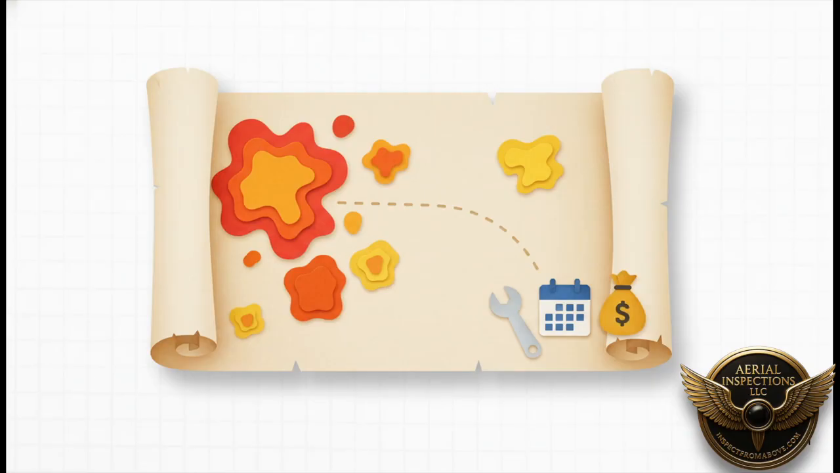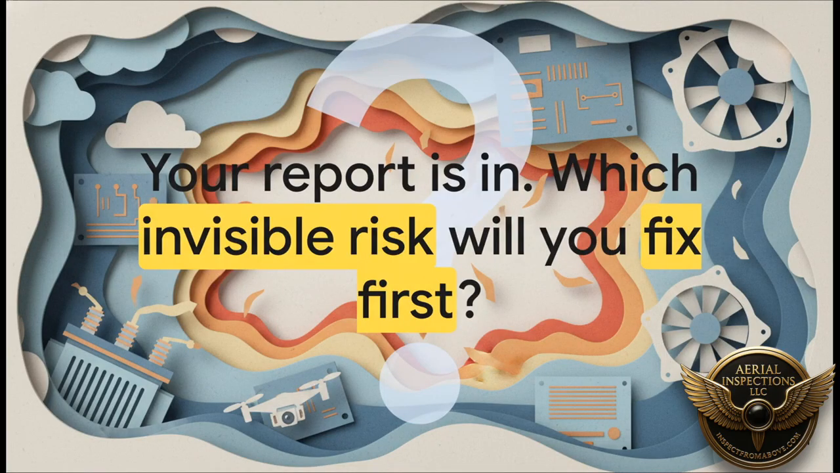So at the end of the day, that report you get, it's not just a bunch of cool-looking pictures. It's a roadmap. It's a prescriptive tool that uses industry standards to tell you exactly where your biggest risks are, so you can point your maintenance team, your time, and your money at the problems that matter most. And really, that's the whole point, isn't it? The inspection is done, the report is in your hands, you can now see the invisible. So the only question left is, which of those risks that you didn't even know you had yesterday are you going to eliminate tomorrow?